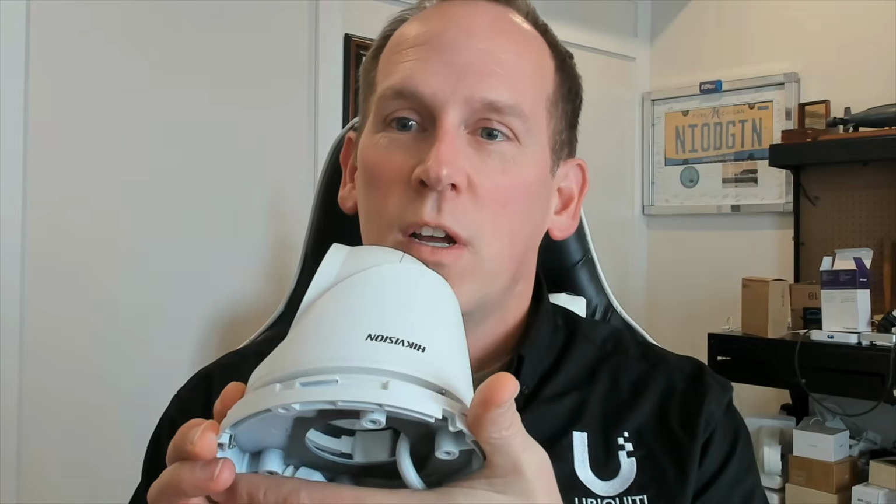This is not a UniFi camera. It's actually made by Hikvision. But the special part about this camera is that it's a bispectral camera, having both a visual or optical feed as well as a thermal feed.